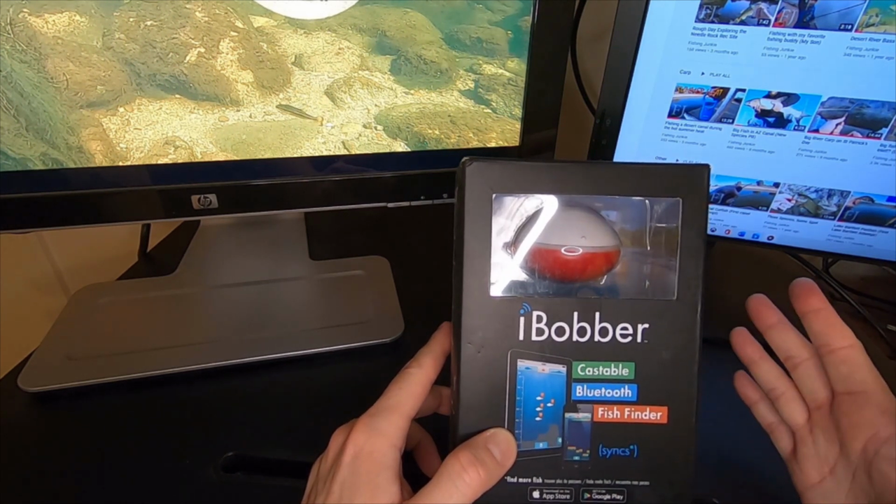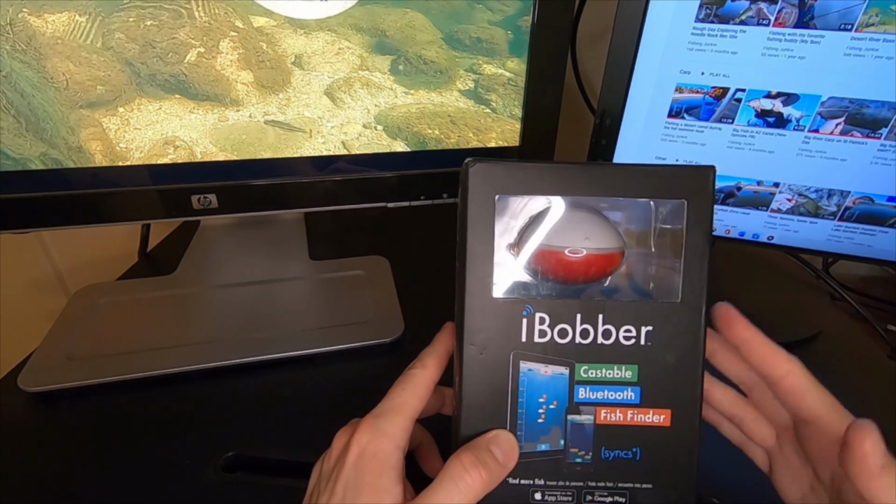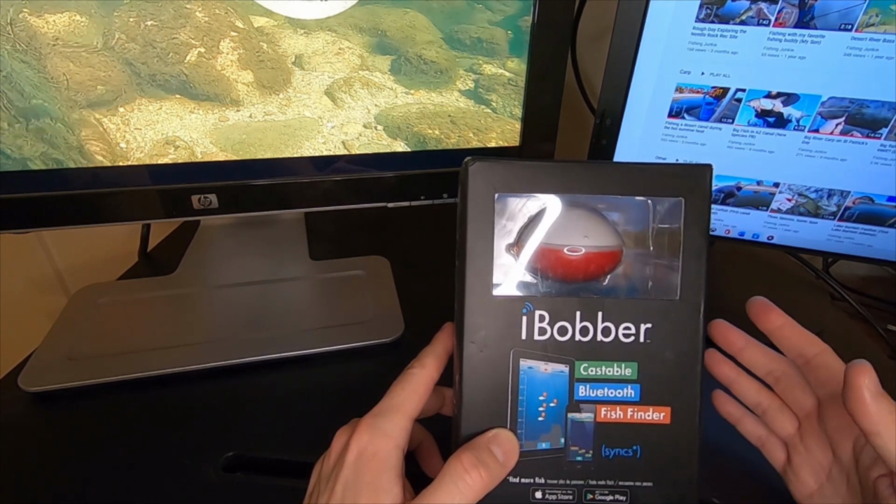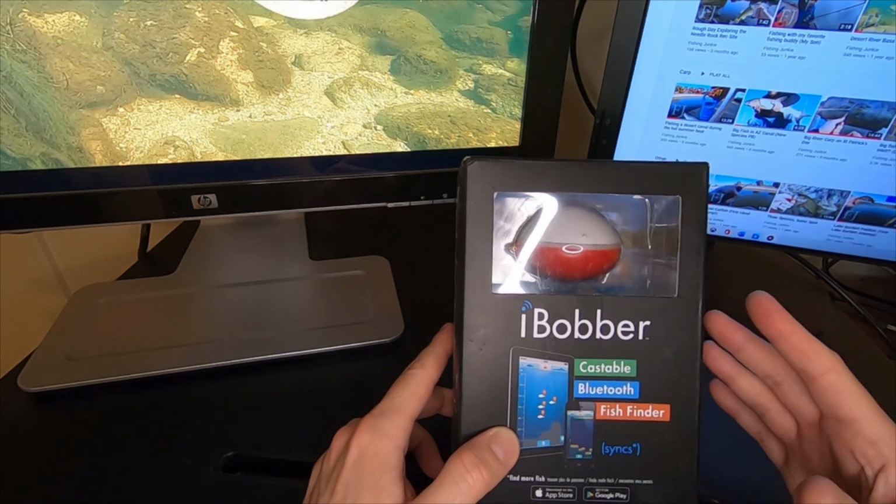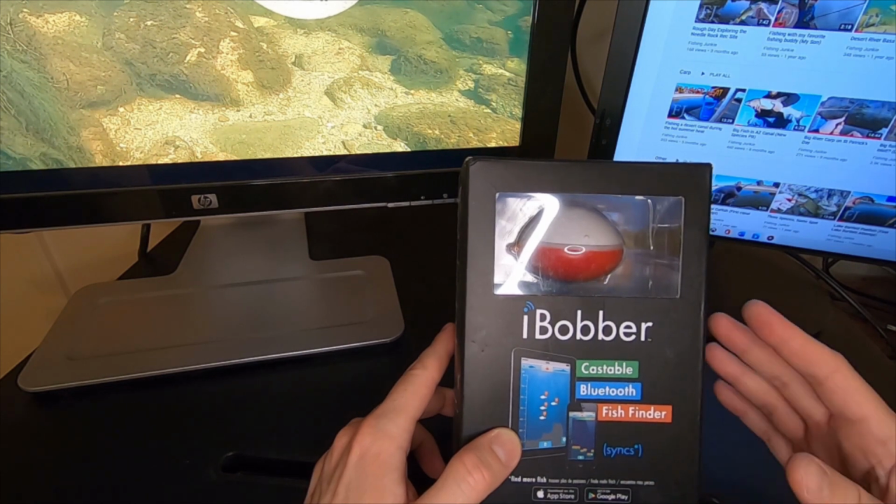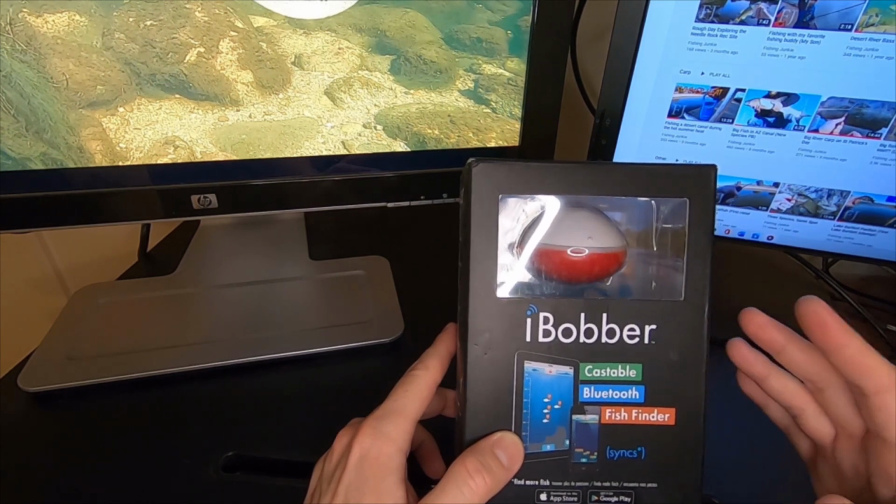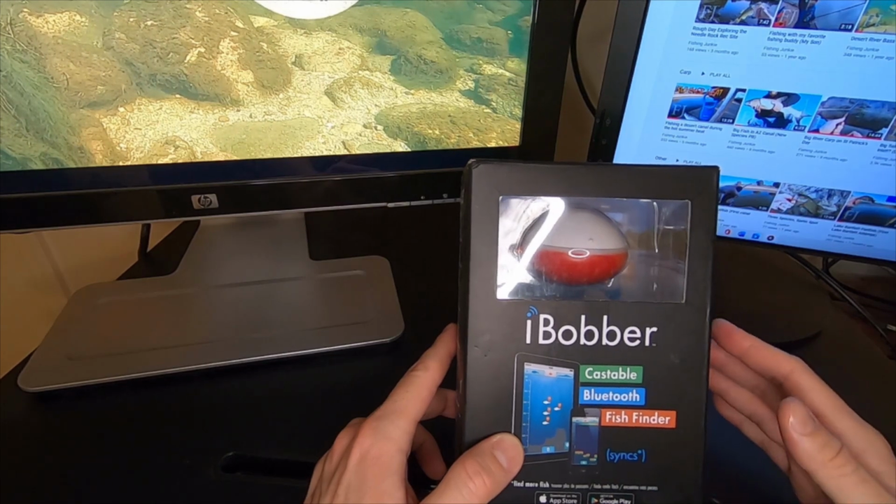So the second I saw it, I was intrigued, and I thought, hey, this is something that would be cool to check out, cool to try out, and see if it can perform well. I'm going to show you some clips here in a second of me actually using it. I really only try out the basic functions. I don't get really deep with it. The main thing I was curious about was just, is it going to be able to stay connected to my phone, and will it tell me if there are fish close by?